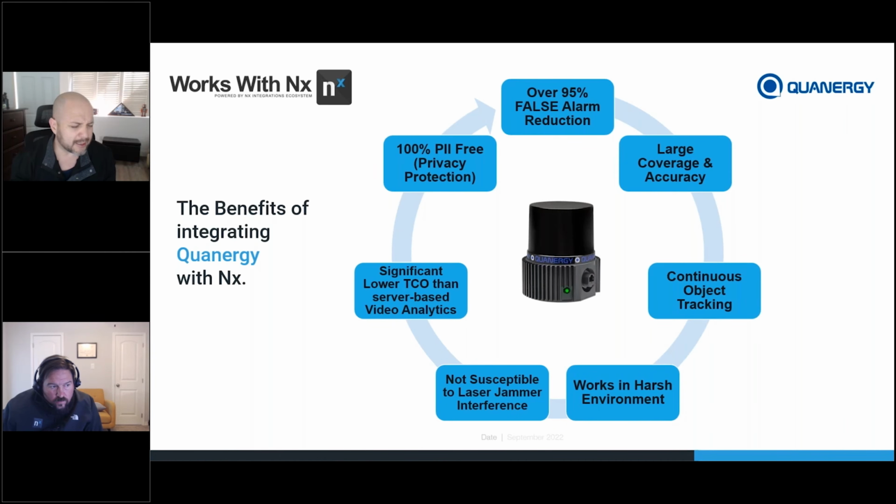And we get tested all the time. People try to put obstructions in front of the sensor, or shoot other laser jamming devices at it. We're not susceptible to any of those types of breaches or attempts to break into the sensor. We also have a significantly lower TCO than server-based video analytics, because of the compute and server cost versus how we deploy with our sensors. Last but not least, 100% no PII risk.